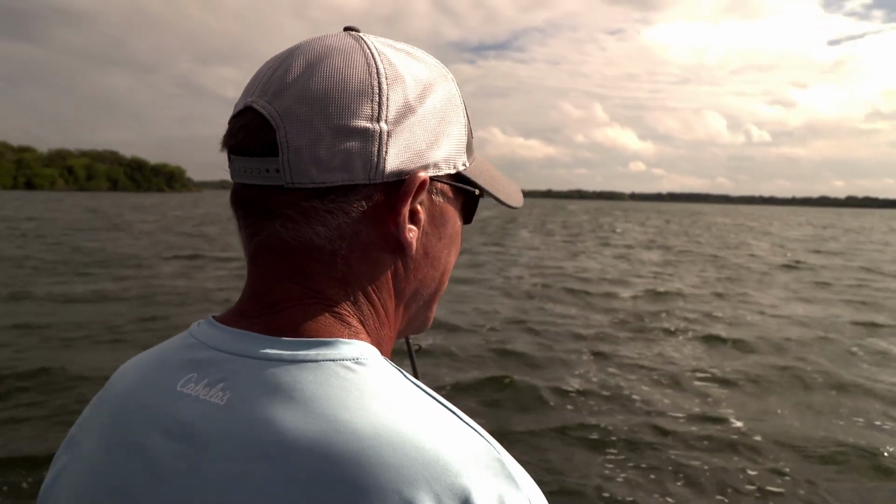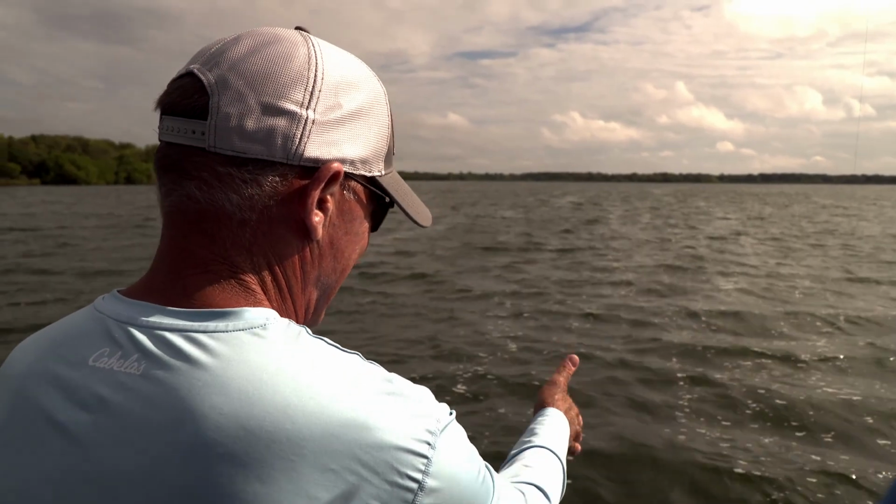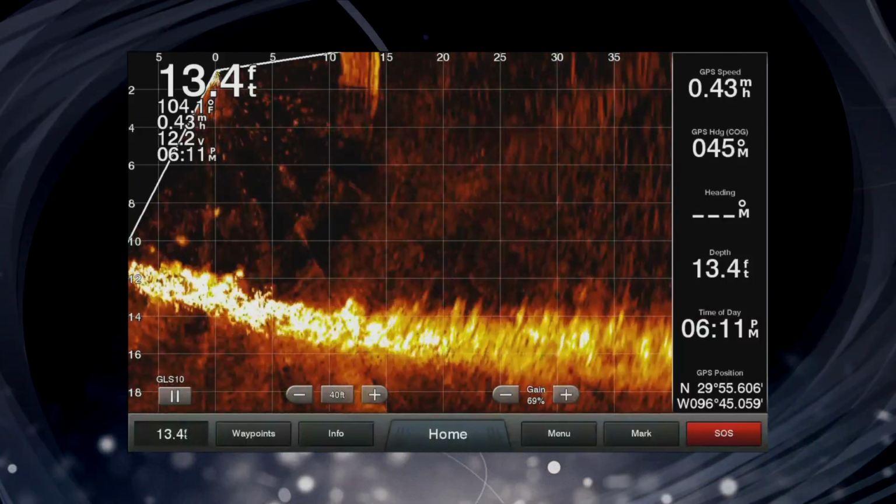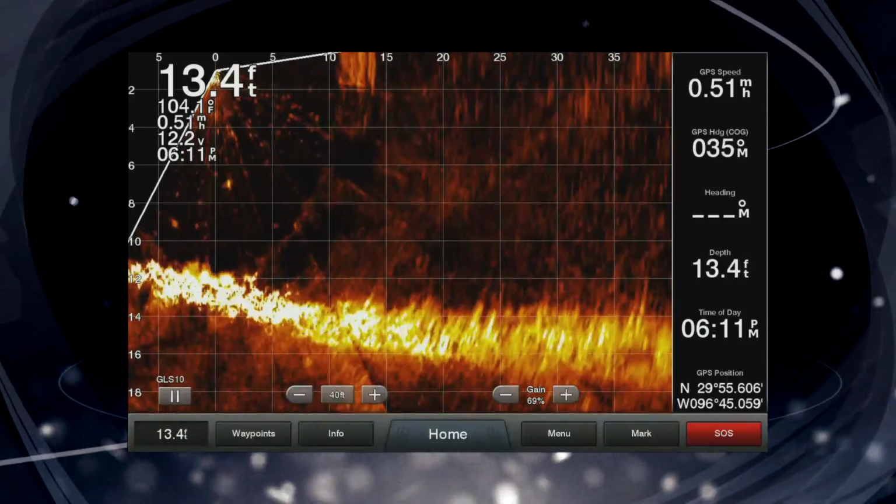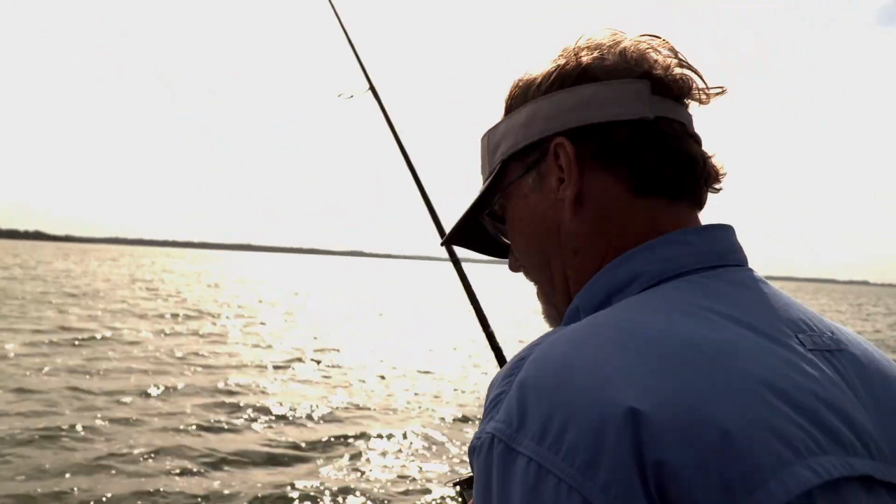But what I've learned using PanOptix, and now this Livescope, is that what I see down there, I can actually see my bait in the cone, and I know it's my bait. I can see the weight, I can see the bait above it. The reaction to your rod moving? Absolutely. You hop it up off the bottom, you see it hop up off the bottom. Pretty amazing piece of technology.